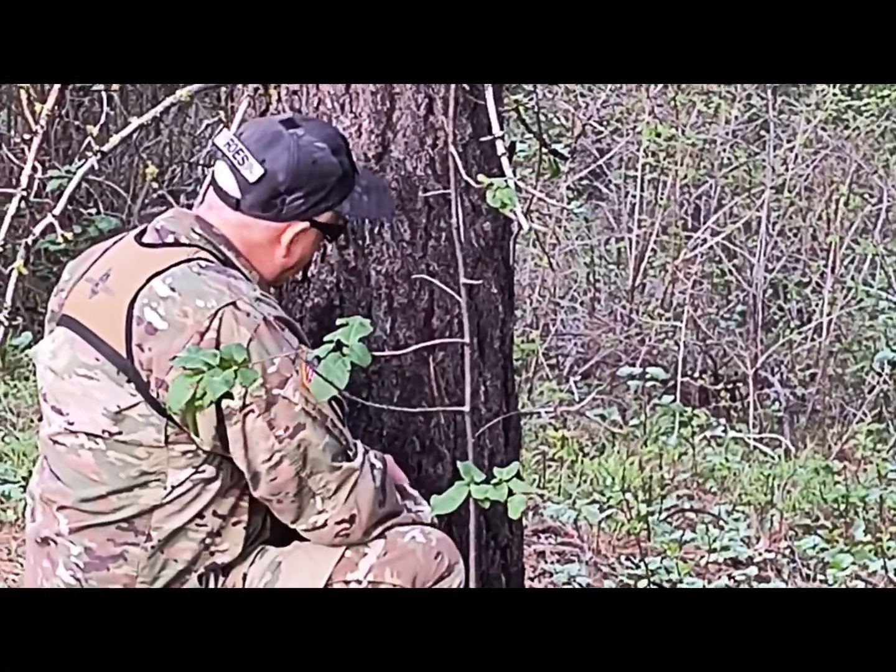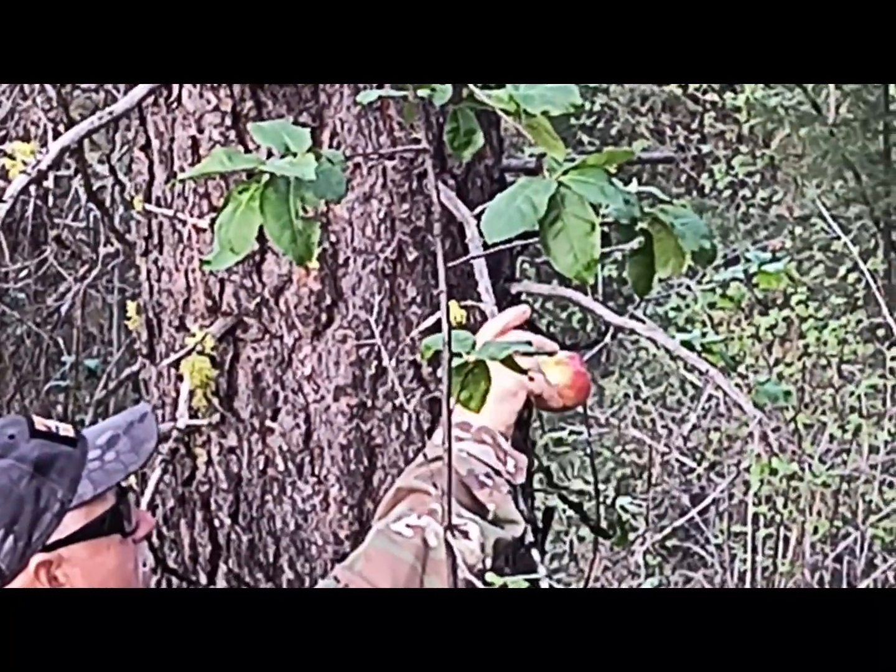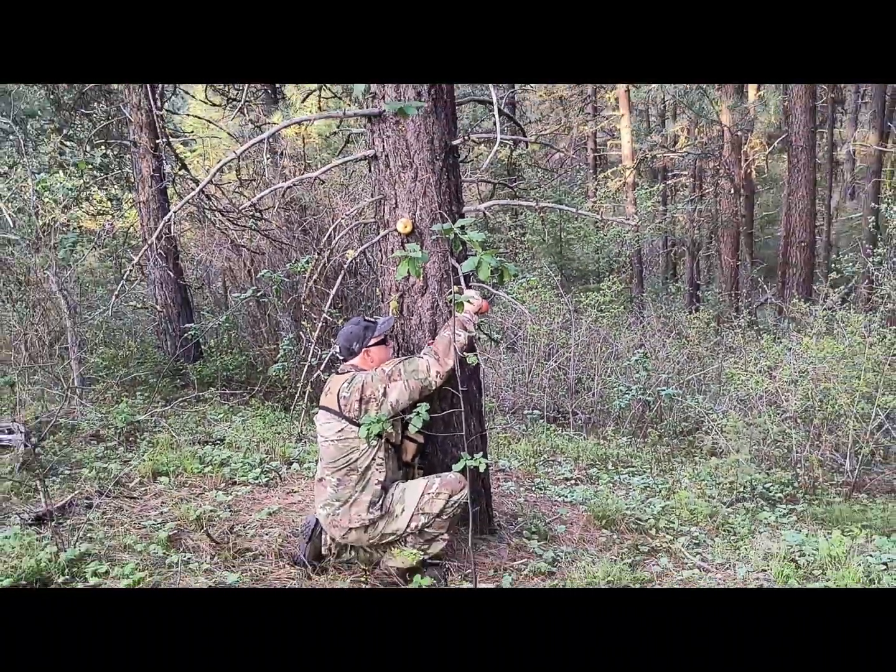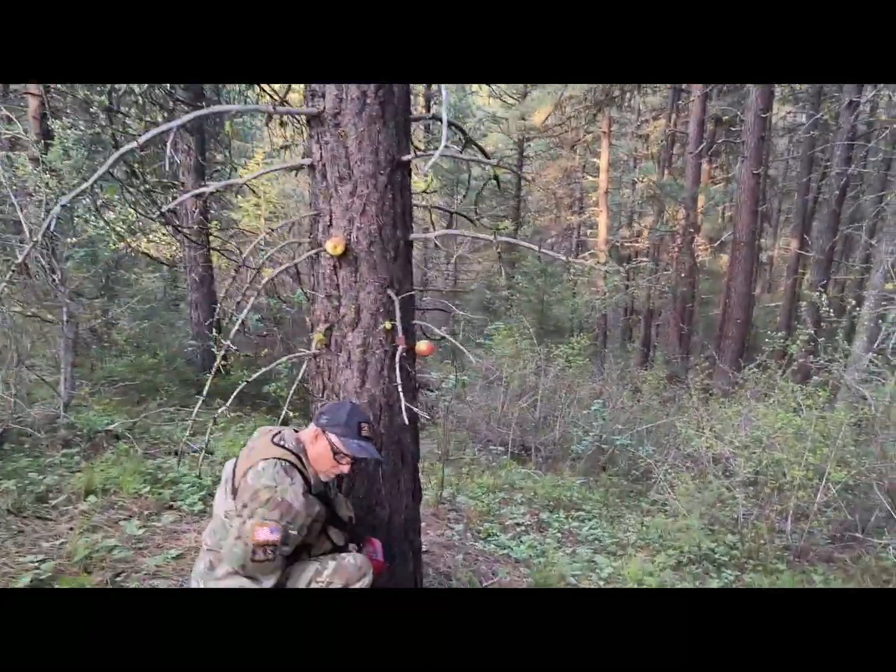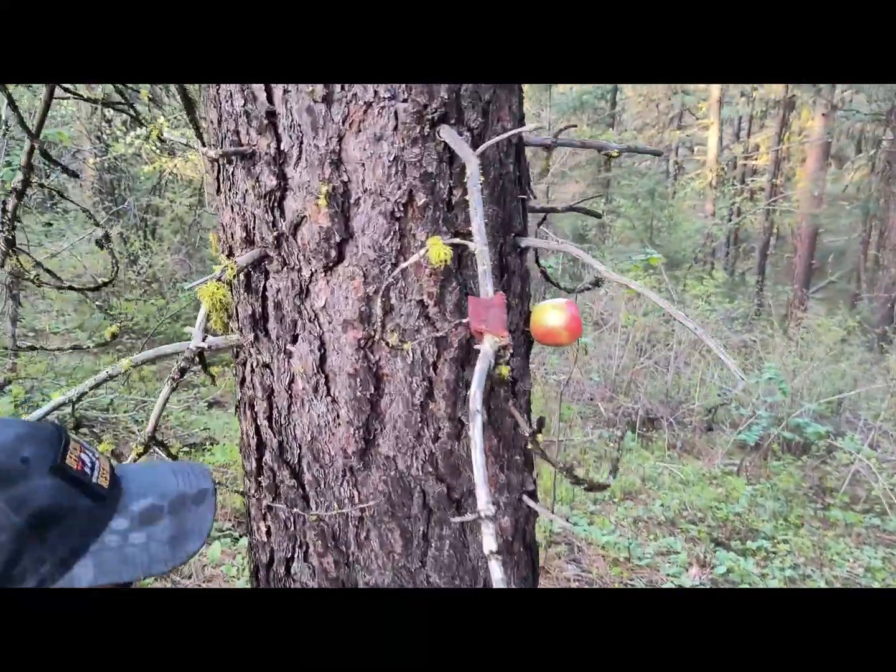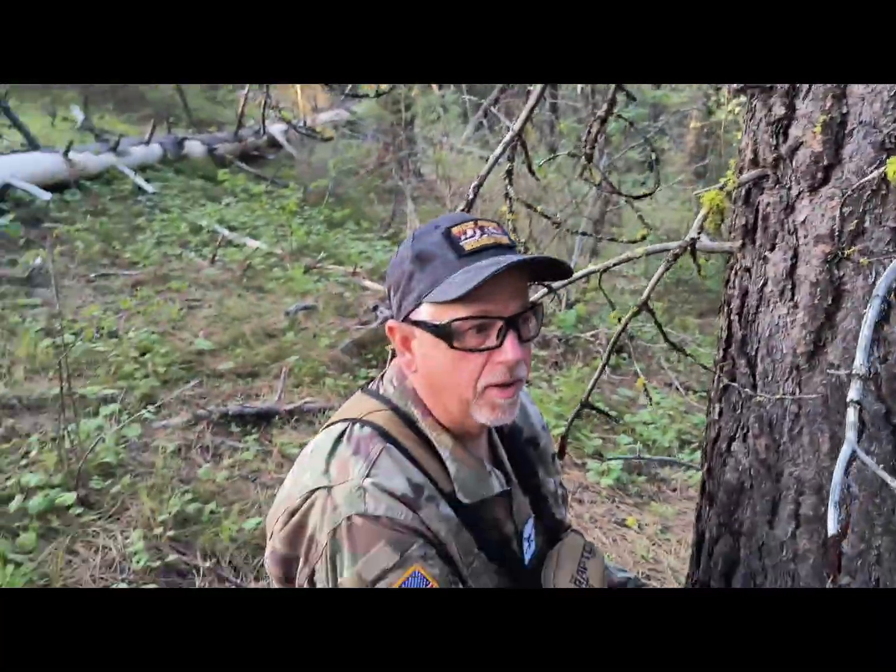Get that in the bark there. Make them earn it. Oh, that's a good piece. Hell, I'd eat that. Got Jack Links here. Jack Links here. Oh, that one's a cool spot. Yep. I am an expert woodsman, so I know where to put bait.